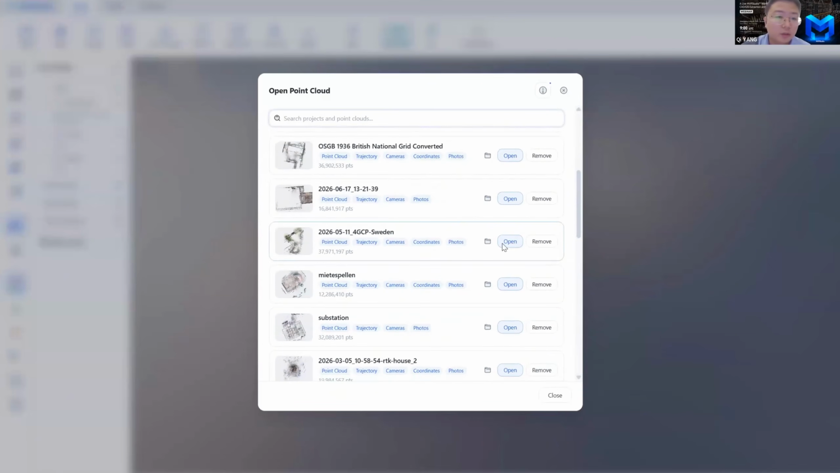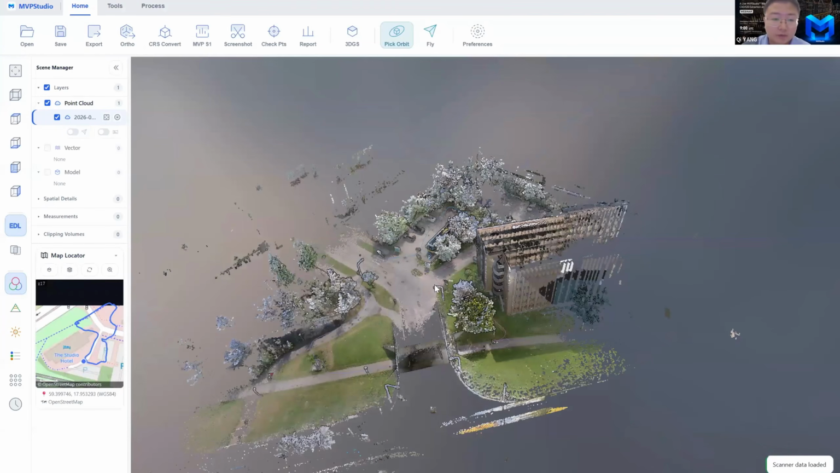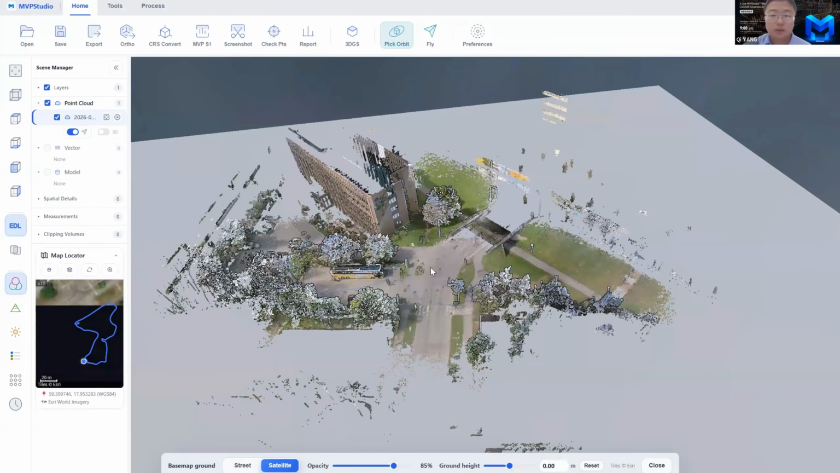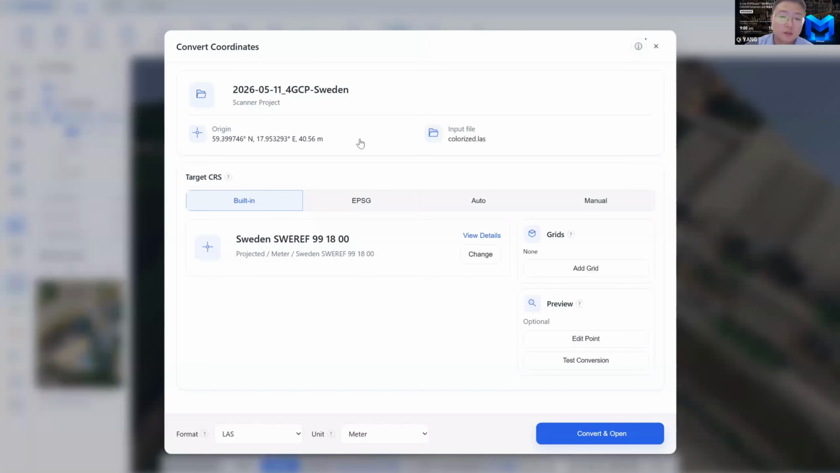For example, if you open local point cloud data that you scanned with RTK, you will get the base map and the coordinate system, and we have the CRS convert function with multiple choices. The built-in coordinate systems number around 1,000 from different countries, and you can get a lot of details.